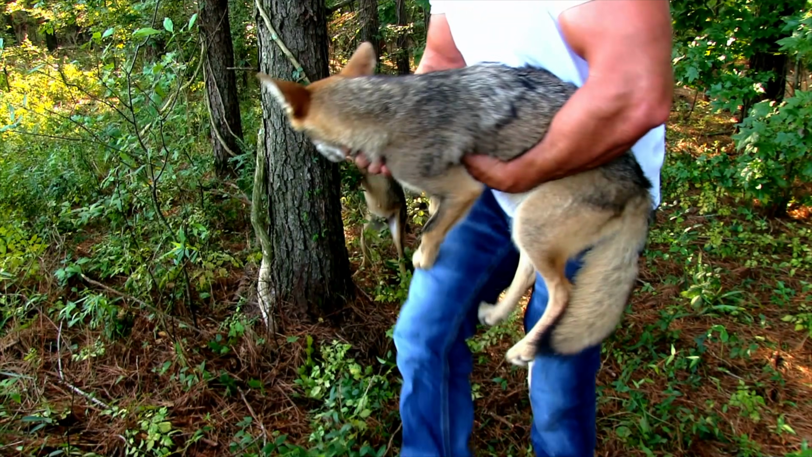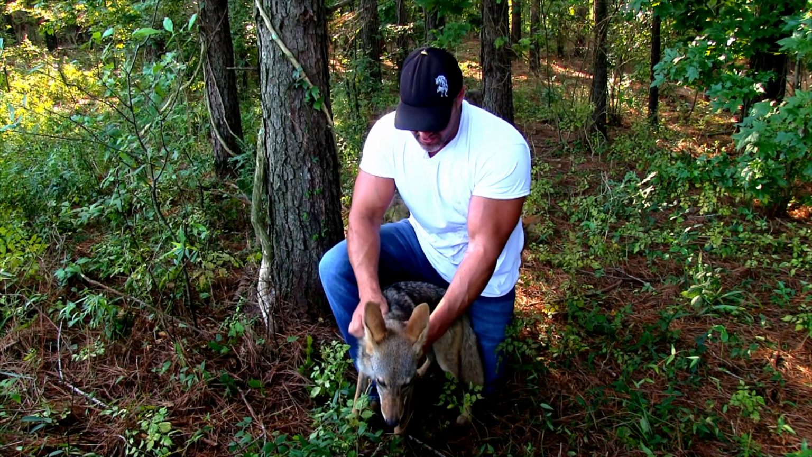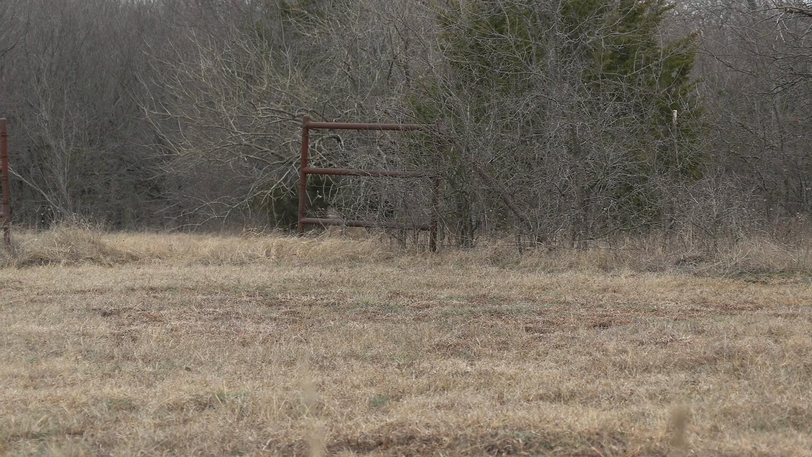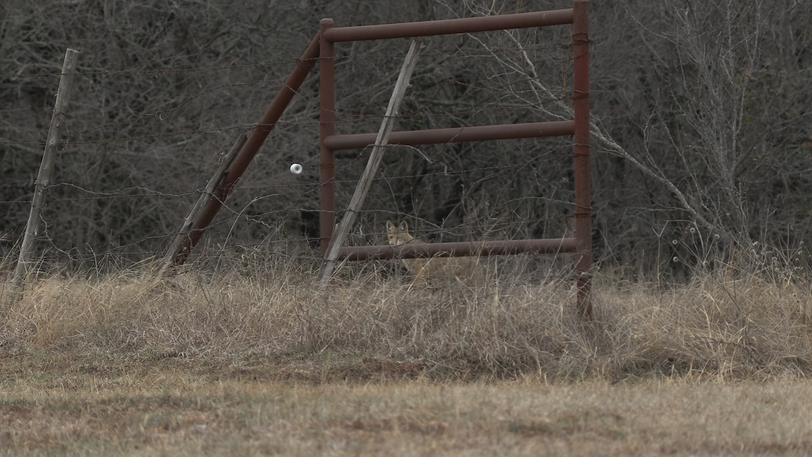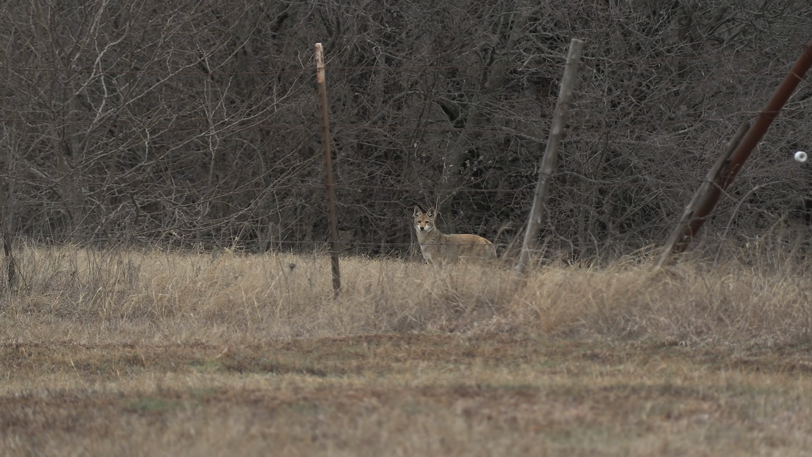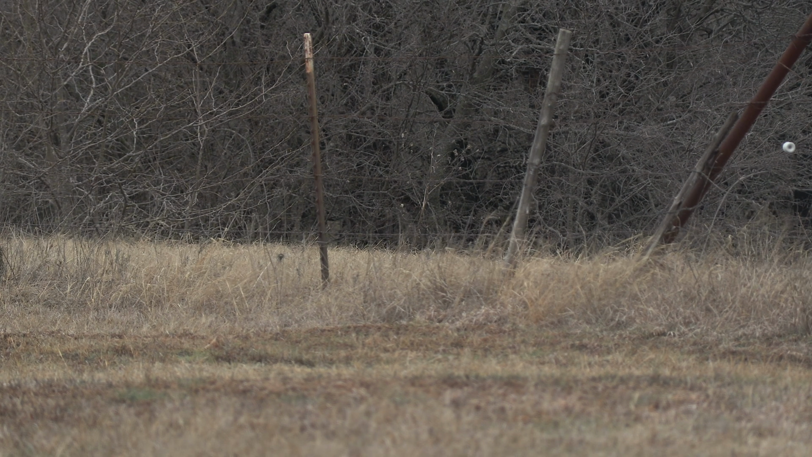They're free to come and go. The product that he delivers, the sounds that he's captured from these coyotes, is just next level. There's nobody else doing anything that's even comparable. We're truly getting to witness history in the making. Never before in the history of our sport have we ever seen this caliber of combination. It's given every coyote hunter on this planet the most powerful weapon ever created to fool a coyote.